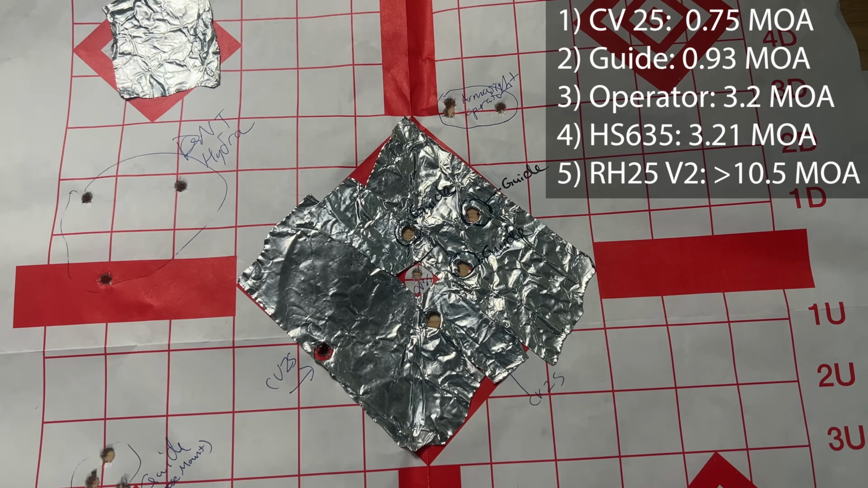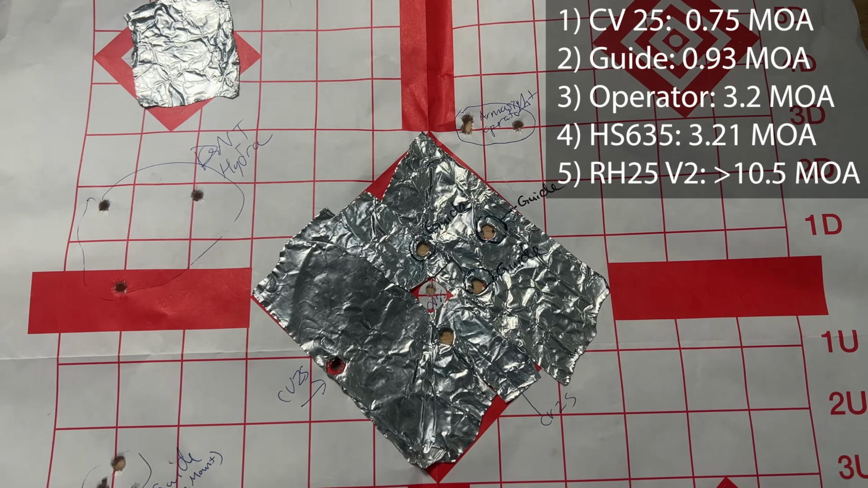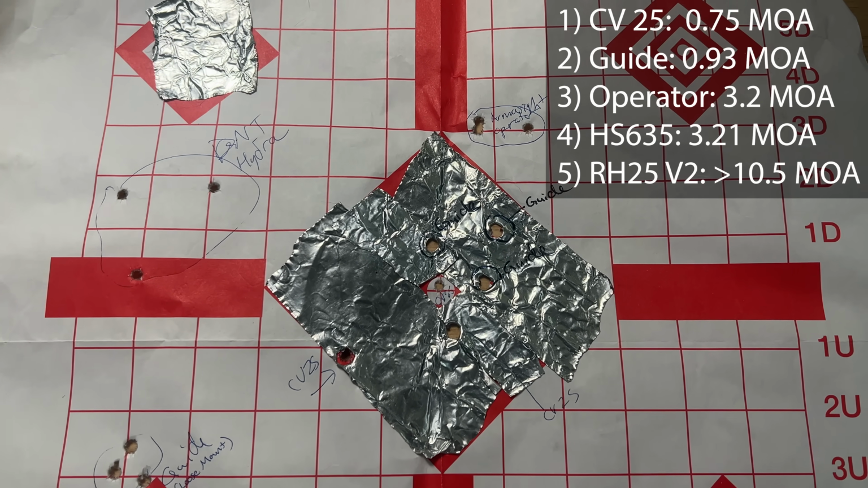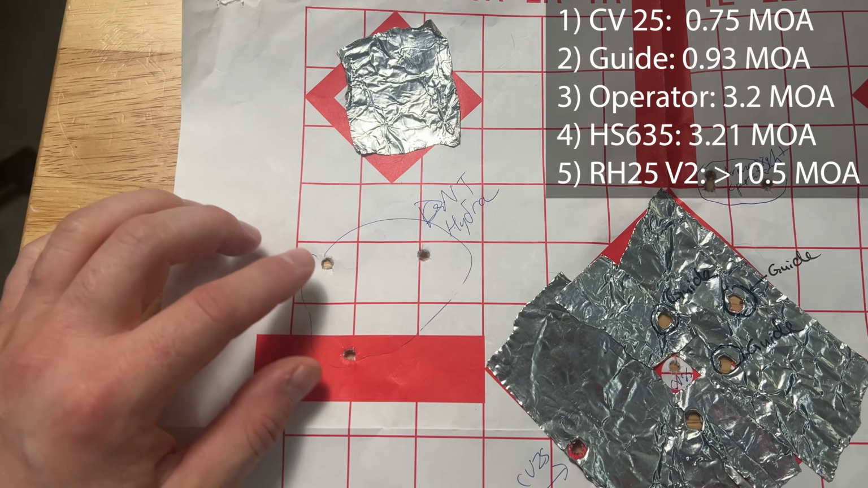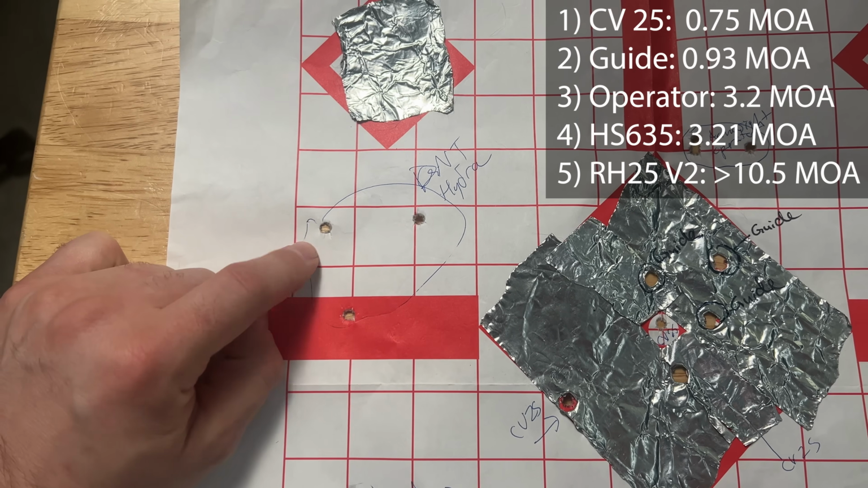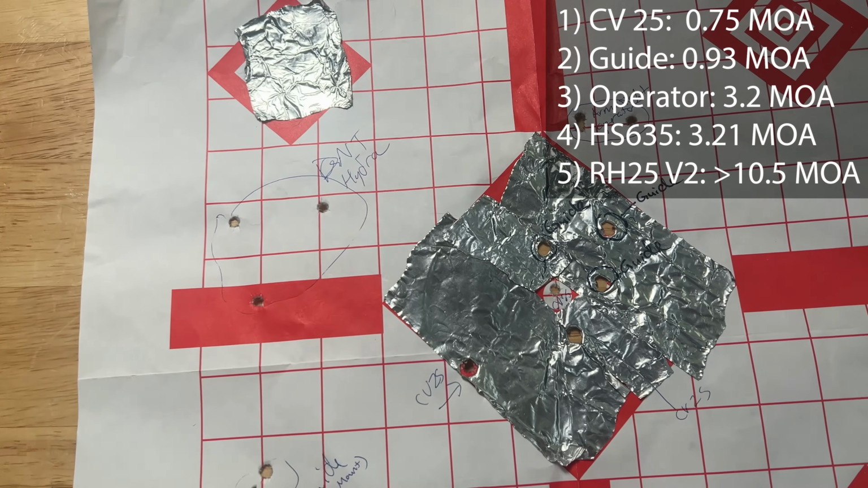Now, the Armasight Operator was a 3.2 MOA offset from point of aim, point of impact, right out of the box. It is digitally adjustable, so you can fine tune it to your heart's desire, as is the DNT Hydra. It is also adjustable out of the box, but this one got an offset of 3.21 MOA, obviously under. I was aiming at this for the DNT Hydra because this started getting a little bit busy.